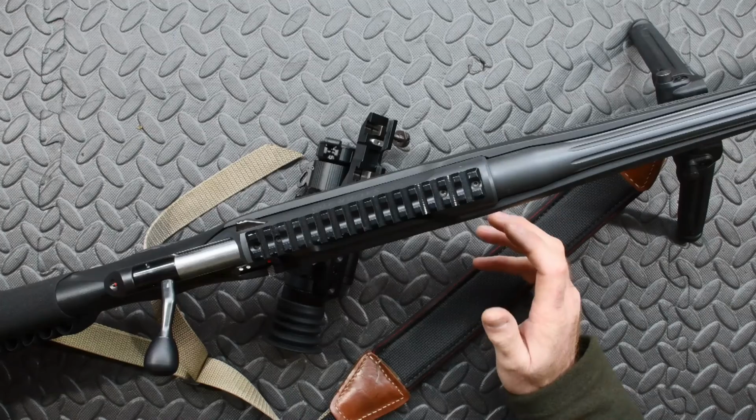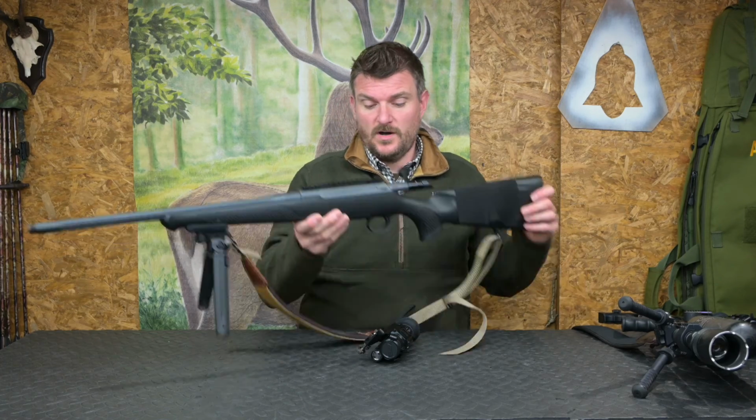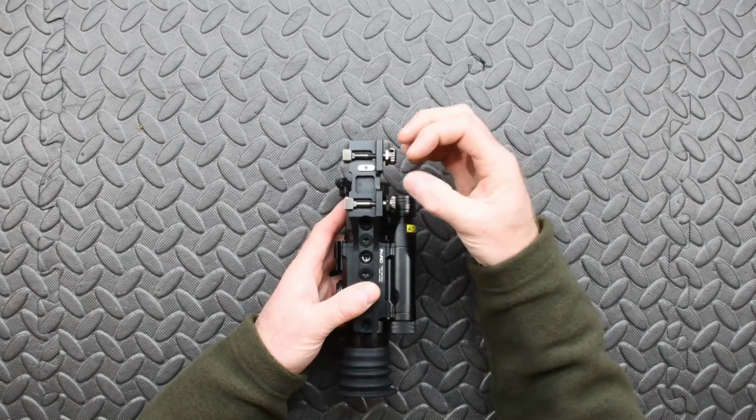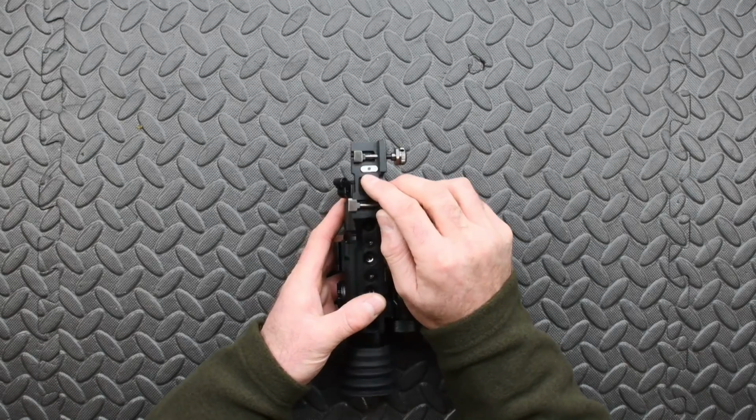Of course, if you have got a full Picatinny rail on your rifle like this Sauer is or like the FX was, you can move the whole thing backwards and forwards as much as you need. The nuts on the side can be tightened up using an Allen key in the little hole there, or you can tighten them up with a spanner or socket if required. There's also a cross slot here which is what resists recoil.